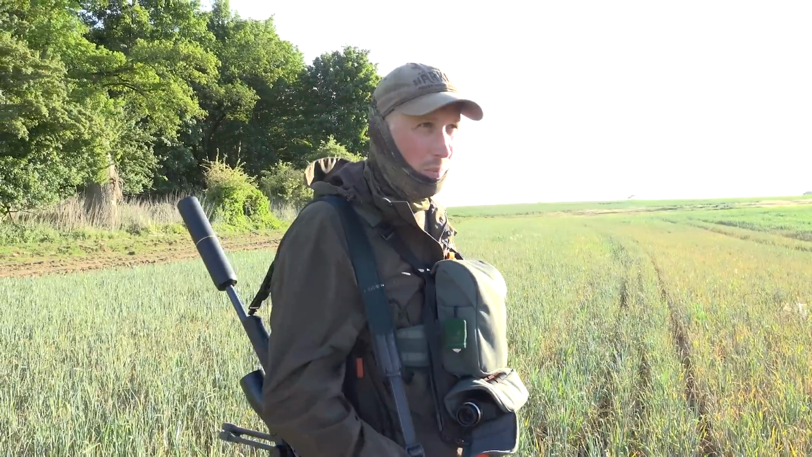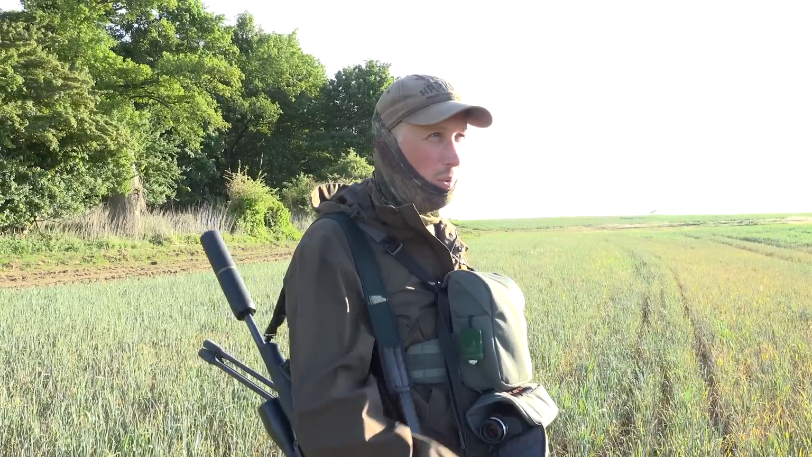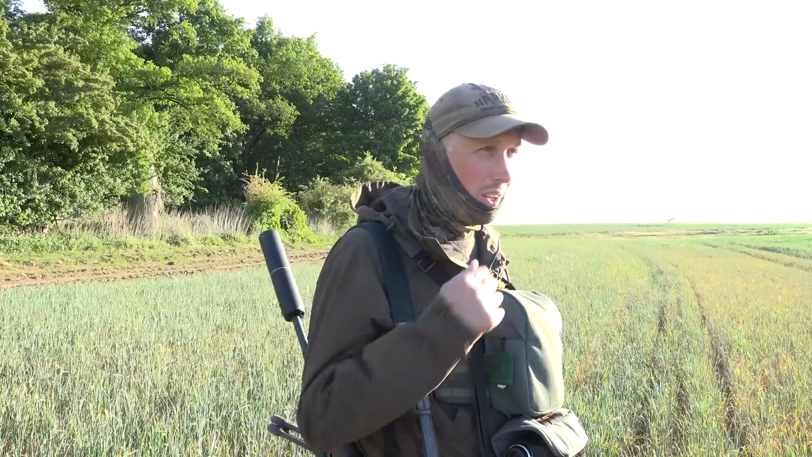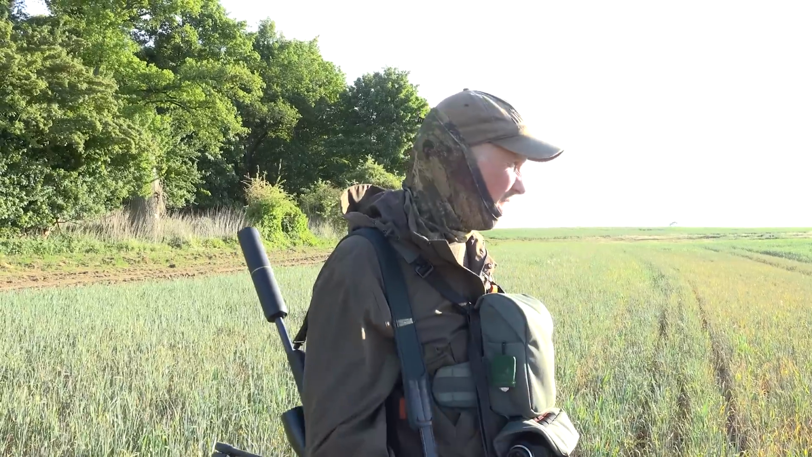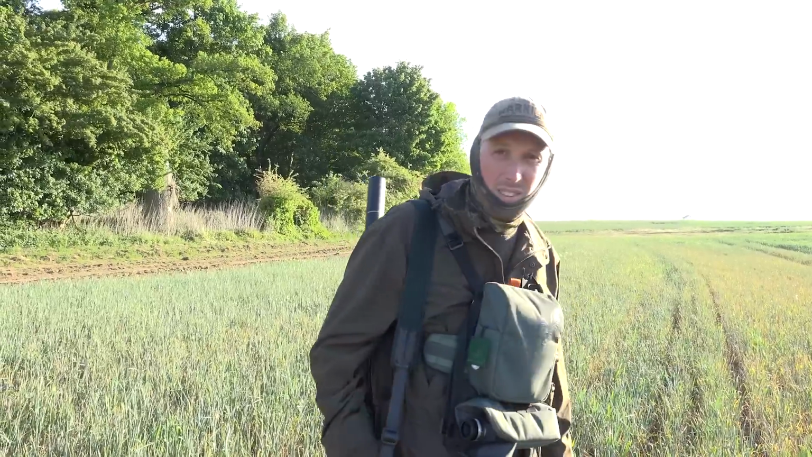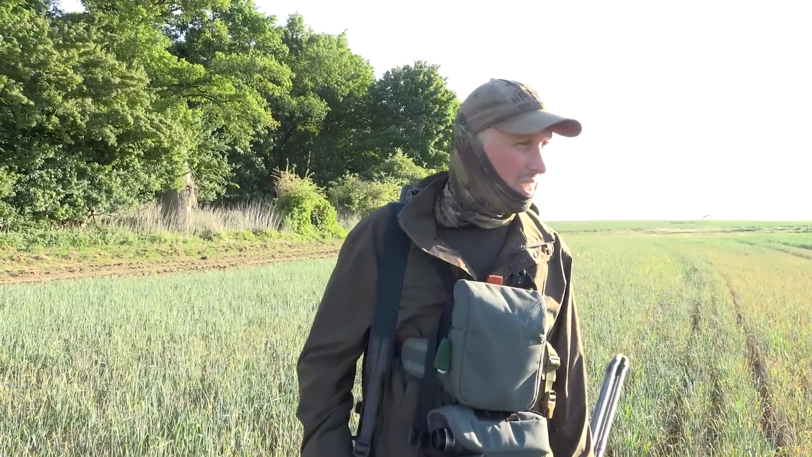There's nothing else obvious, and we're getting into quite a big open field area now, so obviously you will get muntjac on those hedges, but not as many as you will around proper areas of woodland. So I think we'll bail out of here, head back to the truck, just have another look in another small wooded area. Otherwise we'll be wandering around here in the hope of finding a needle in a haystack.